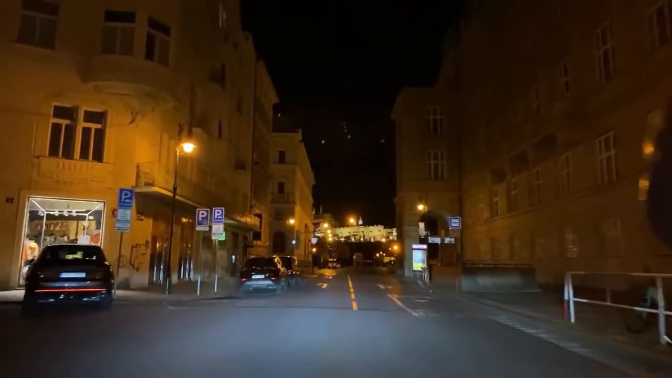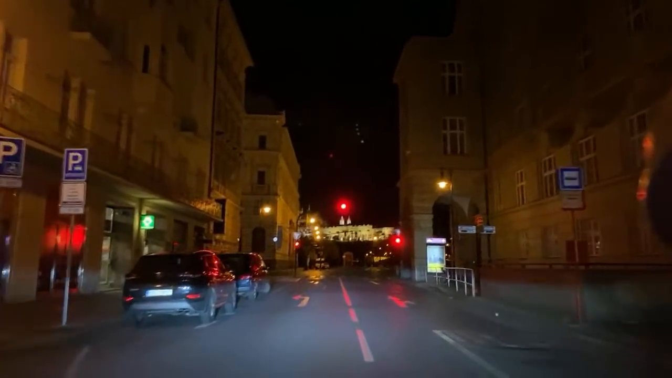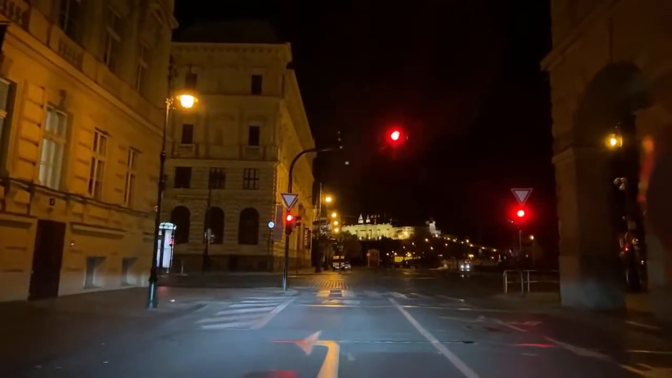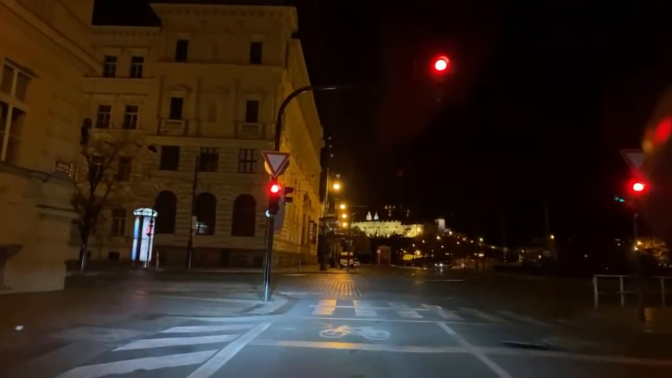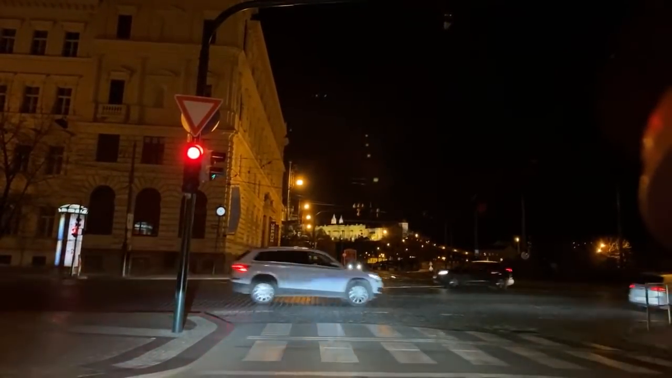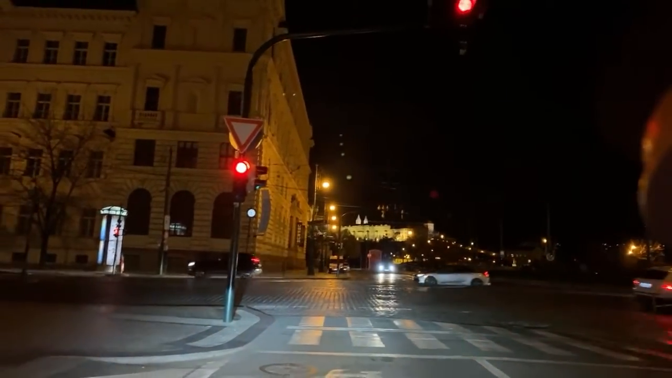Here to the right is the Faculty of Philosophy of the Charles University. Right to the left is the art school called Umbrum. And in front is the castle, which we can't really see now. Should I go straight? Will that be better? Yeah, I should go straight. Let me back up a little. I'm sorry.